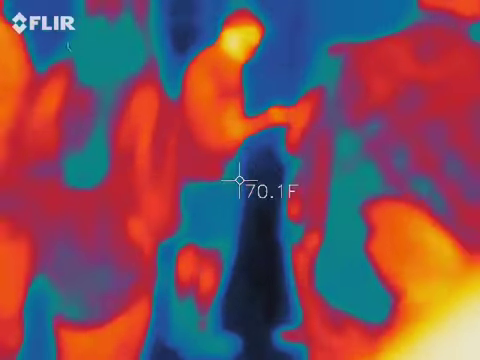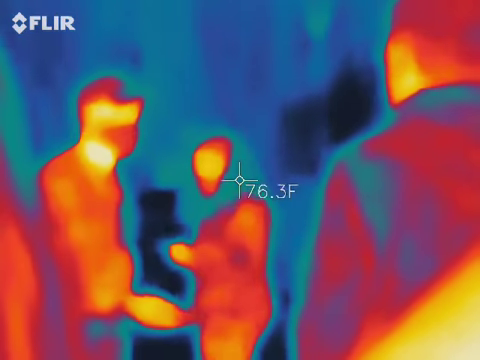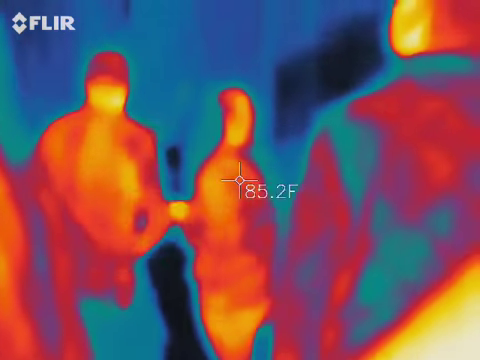Again, I'm going to point out with my toe, I think this is my drunken guy here at the end of the alley. I didn't want him to spoil everything. He's standing right there.